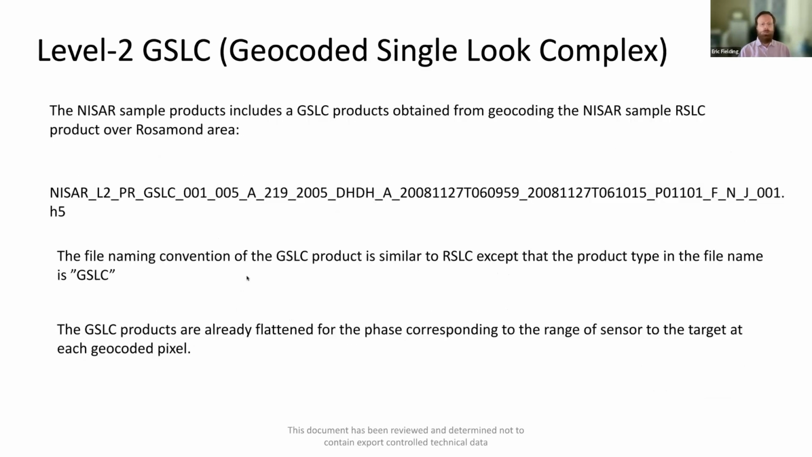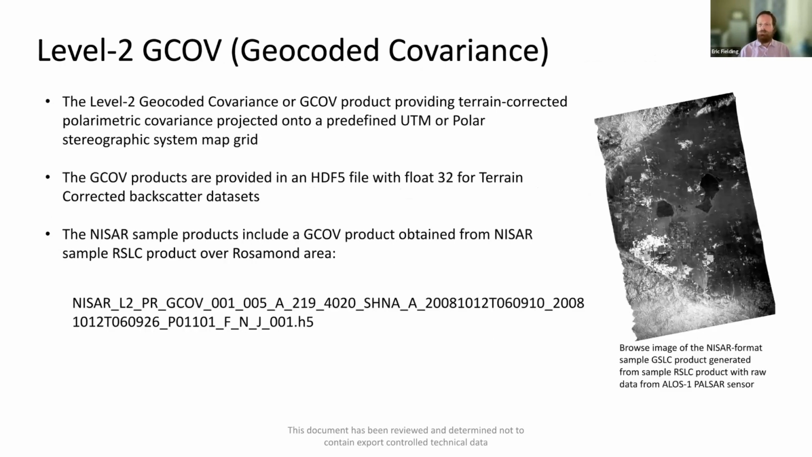The GSLC products have a very similar naming convention to the RSLC, so I'm not going to go through that. The key thing is that all the topographic phase has been removed from the GSLCs, so you can form an interferogram without the topographic phase, without doing any more calculations.